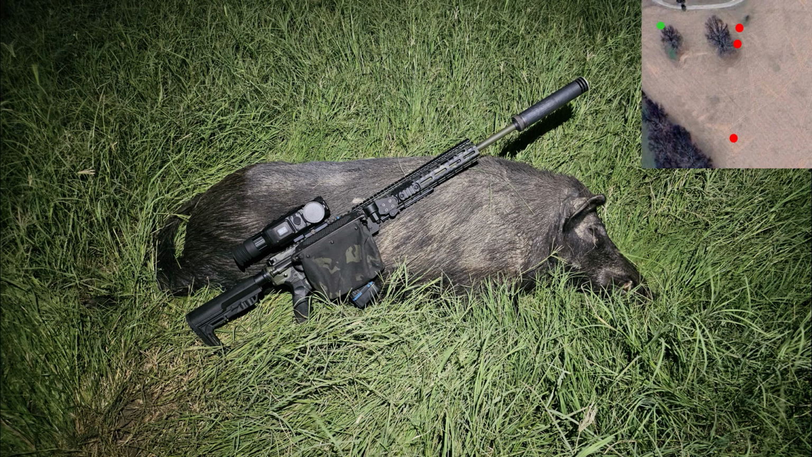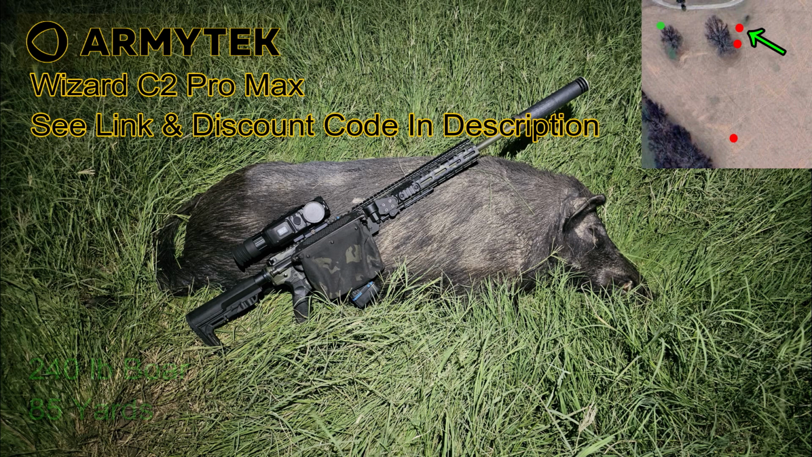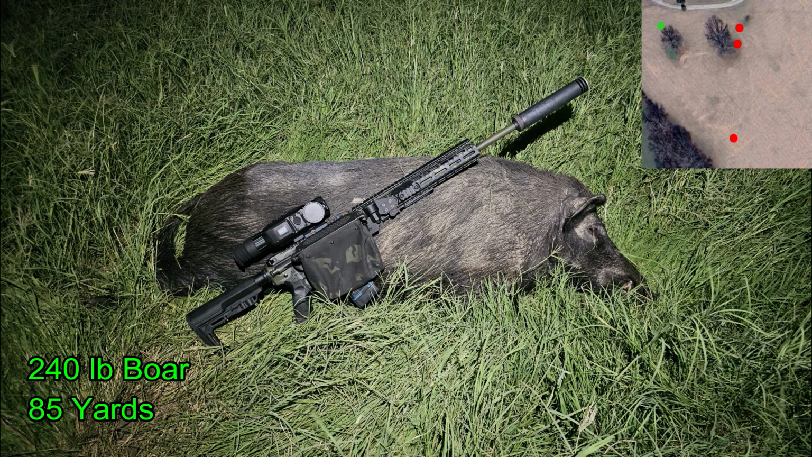At this point, thermal is doing me almost no good in finding the hogs. I can't see the hogs unless I'm just about on top of them, so I'm using my Army Tech headlamp in order to find depressions in the grass where the hogs have thrashed about in their death throes in order to find where the dead hogs are. And this isn't going well because the grass isn't even, and there's lots of areas that look like hogs may be down. But that's how I'm trying to find the hogs, and in the process, I only come away with 3 hogs this first night.